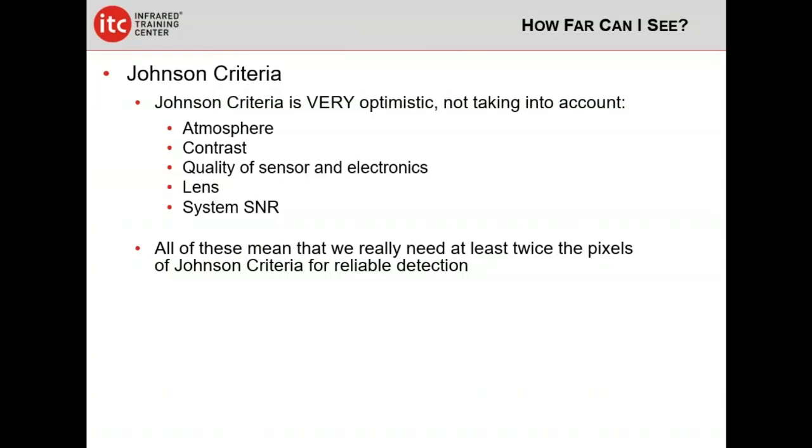Now a couple more things about the Johnson criteria. It is extremely optimistic. It doesn't take into account atmosphere. It doesn't take into account thermal contrast. It doesn't take into account the lens you're using or the electronics that were used to build your camera, or what's called the system signal to noise ratio, which is going to affect how much noise is in the image. All that means is if we're going to use the Johnson criteria, we kind of need to fudge it a little bit.